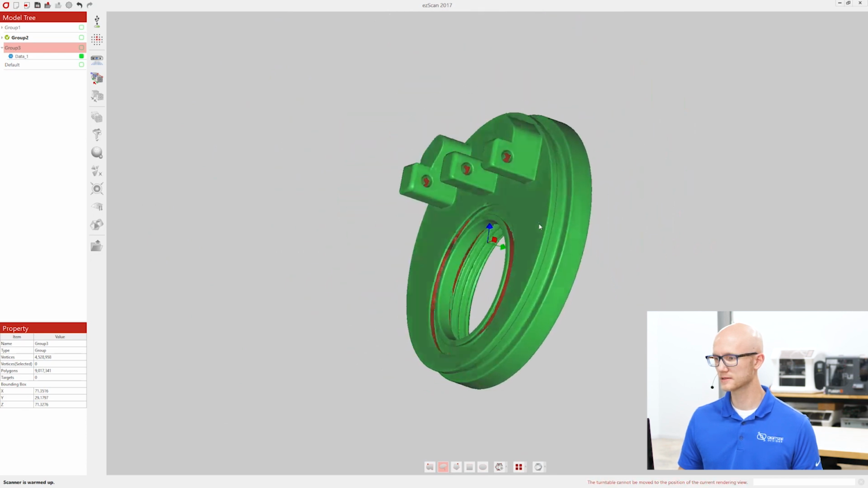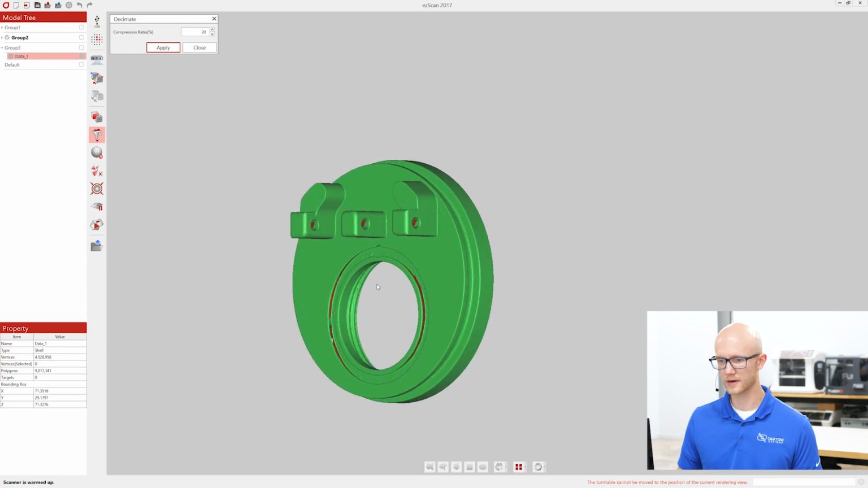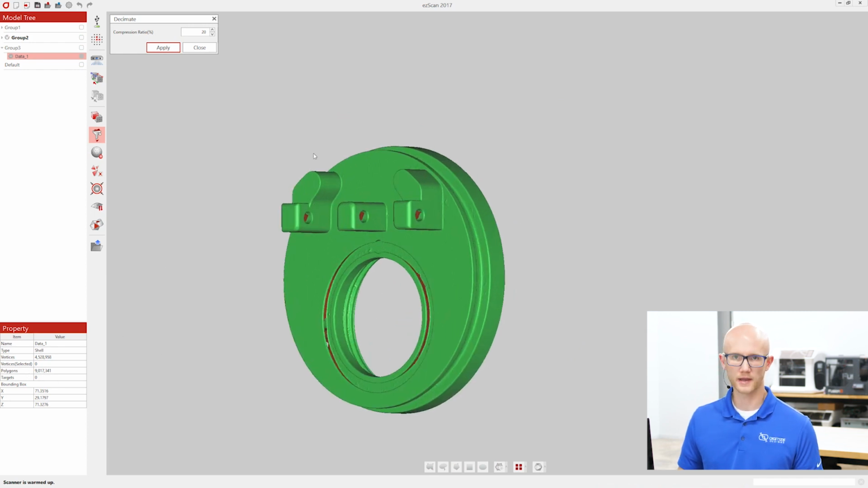So at this point, there's a couple more things that we can do to clean this up and get this ready for use in a different program. I can select my data. I can choose to reduce my polygon count. So if I look in the bottom left-hand corner here, I'm currently at around 9 million polygons. I could reduce that further if I wanted to.